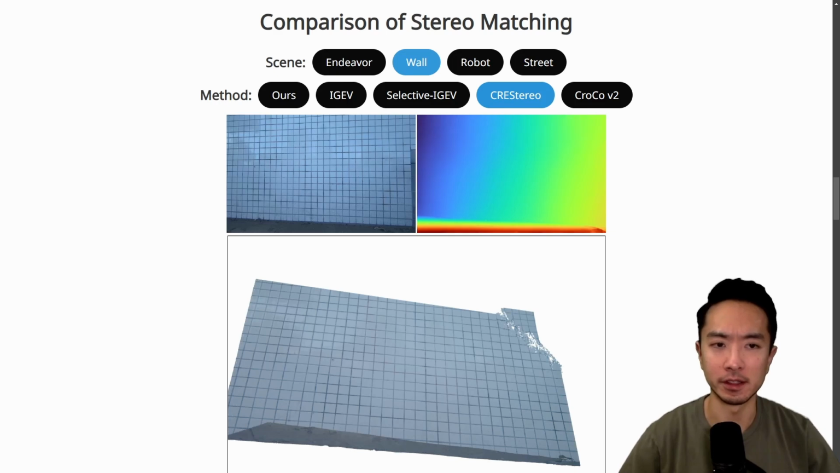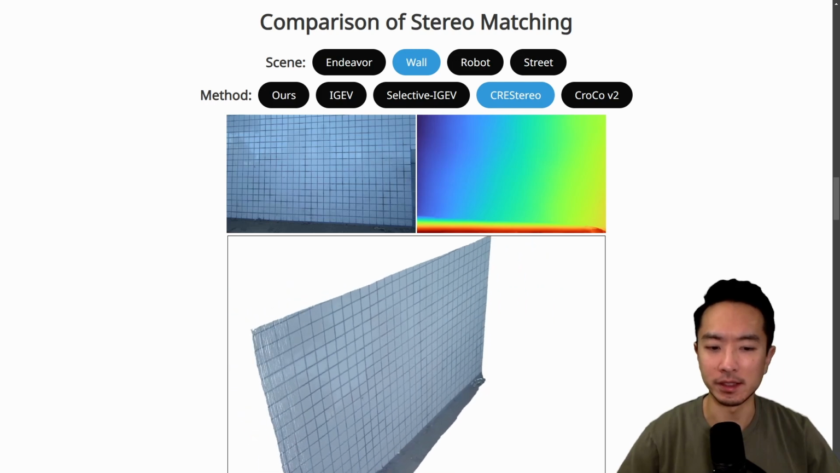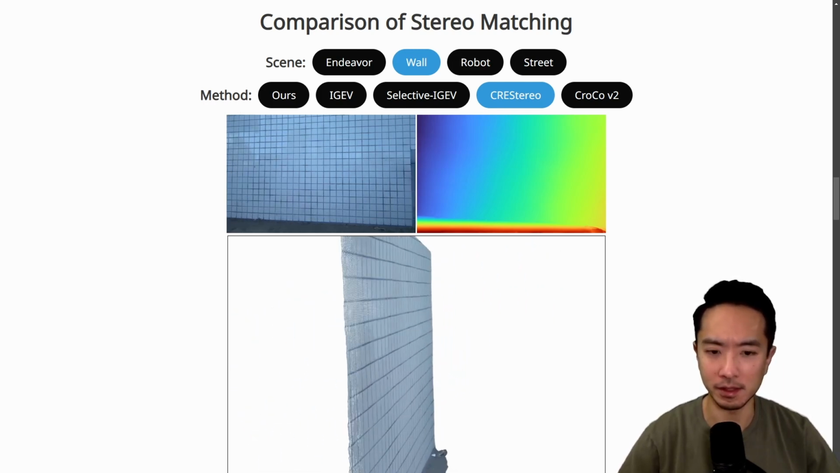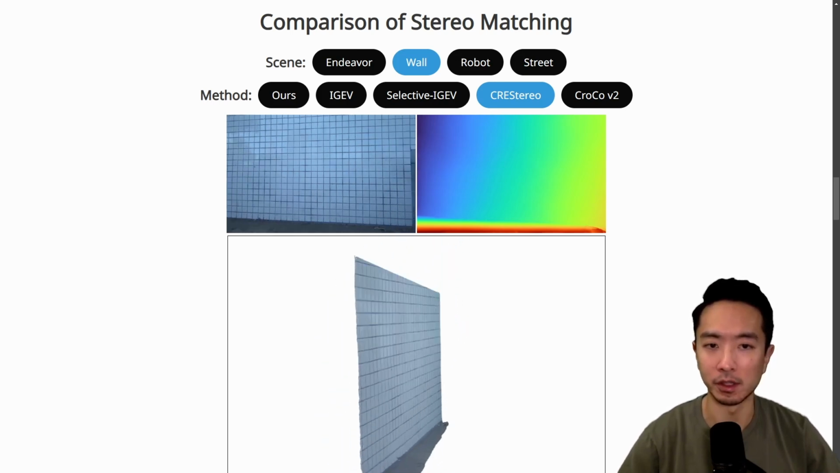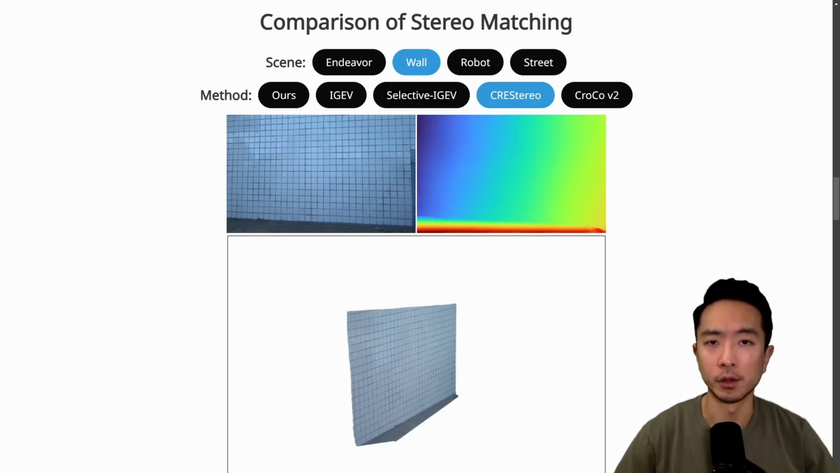So here you can see this is another one. This one, the CREStereo. This one I would say is the next best one. You can see that there are some slight issues with this. It's not terrible, but definitely compared to the original one, FoundationStereo is much better. But I would say overall, this is definitely number 2 compared with FoundationStereo.